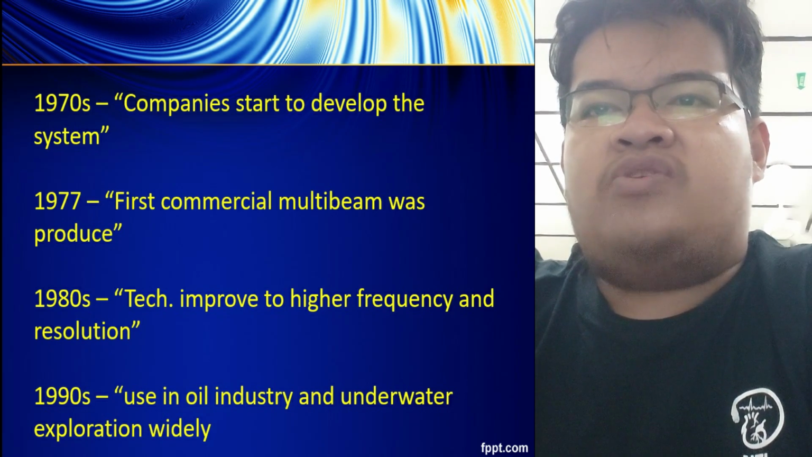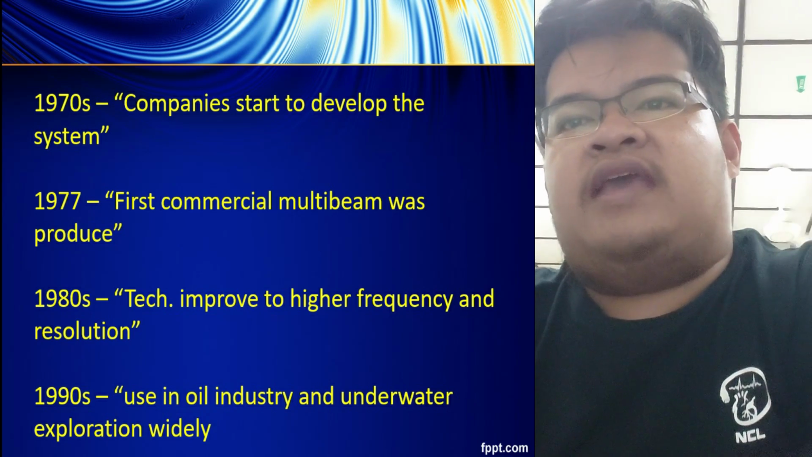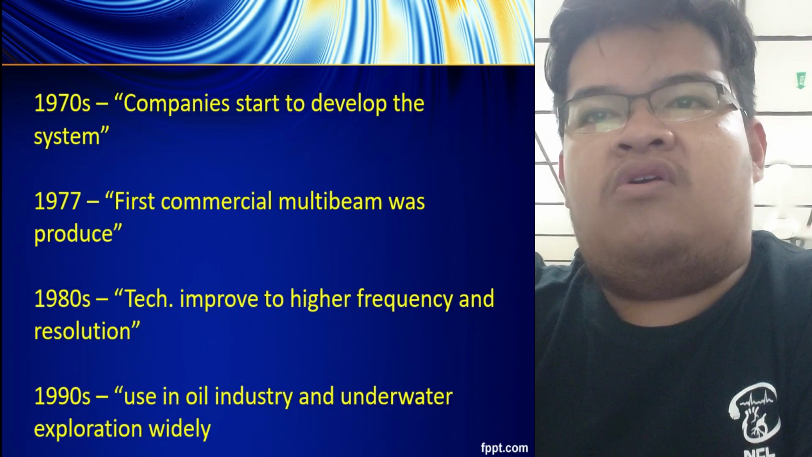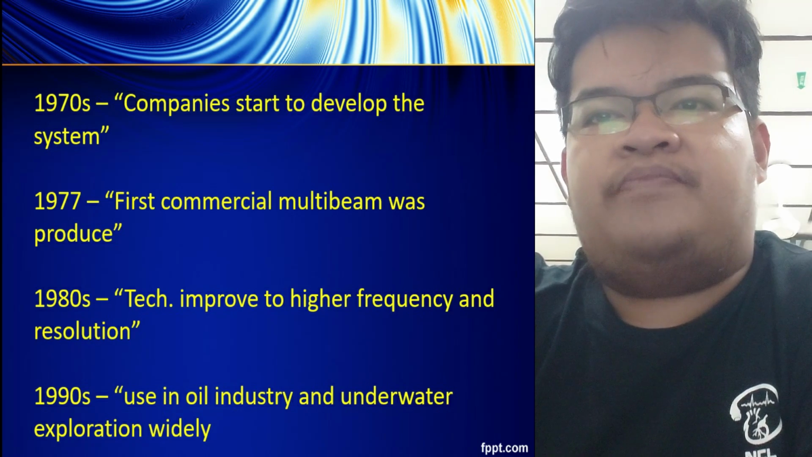The National Oceanic and Atmospheric Administration has recently used an unclassified version of SASS and Sea Beam to map a more detailed representation of the seafloor.